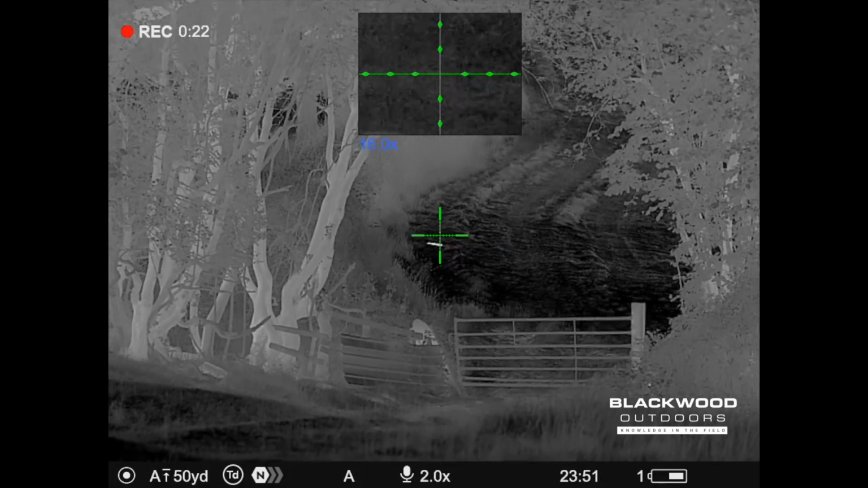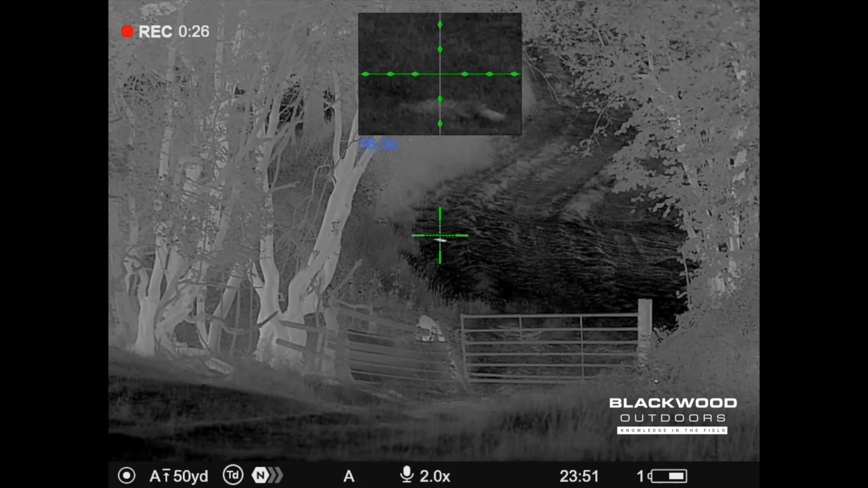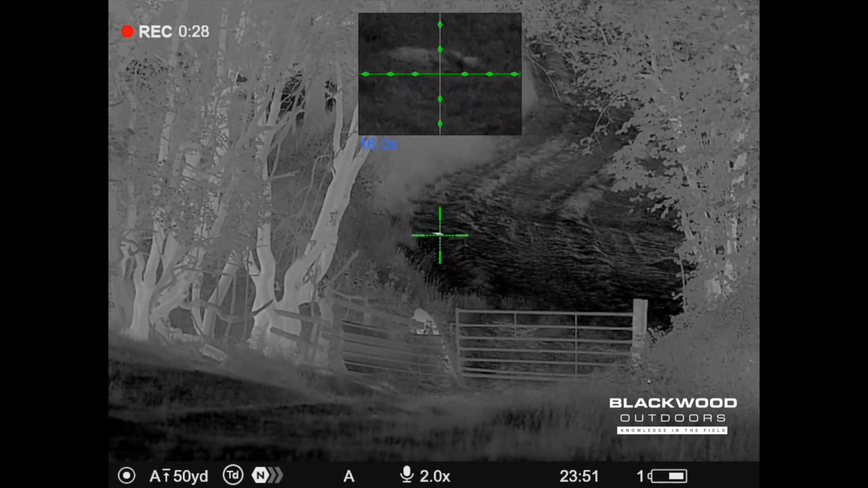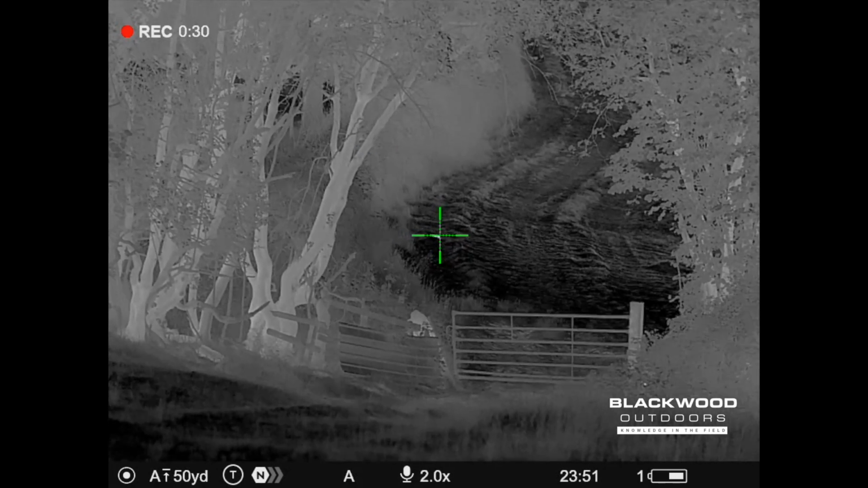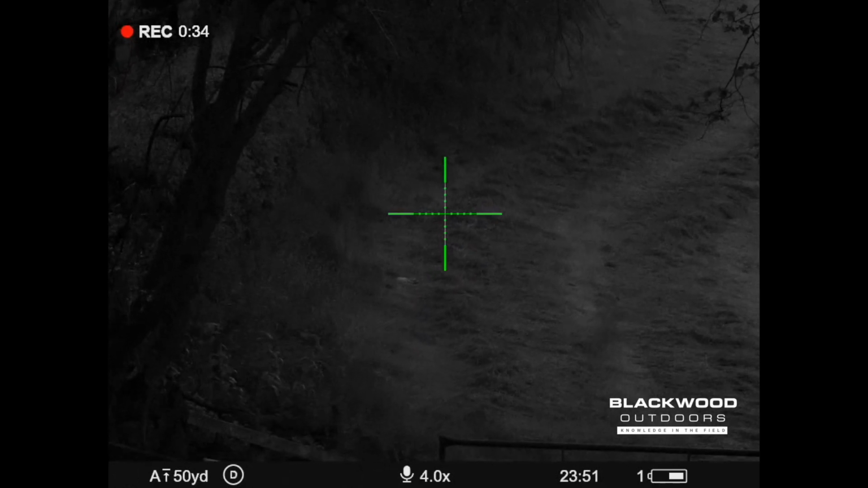It's not a night vision device. It doesn't have an IR filter. It's basically a 4K sensor with the tiny lens, optical lens on the front, and it doesn't have the night vision ability. So when it falls to night, you swap over to the thermal channel.